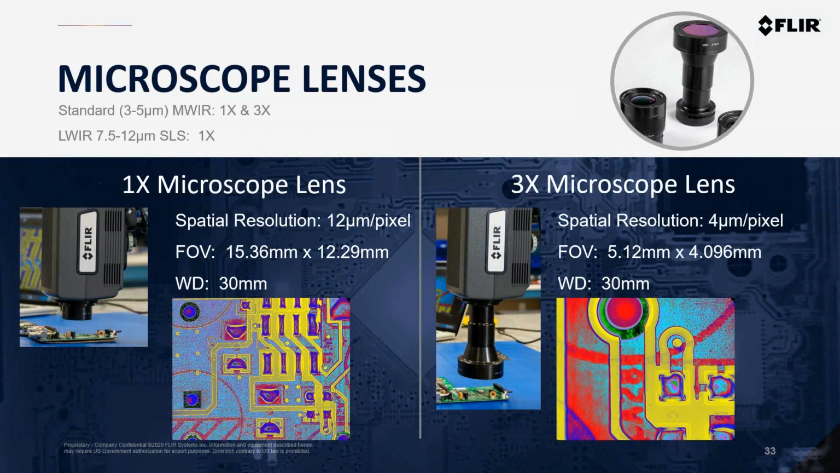And that gives you an overall field of view of just over 5 millimeter by roughly 4 millimeter with the full 1280 by 1024 resolution of the camera. That means that you'll have 1.3 million measurement pixels in that small 5 millimeter by 4 millimeter area, which is amazing. And so this allows for really accurate measurements on bond wires of integrated circuits or other very small